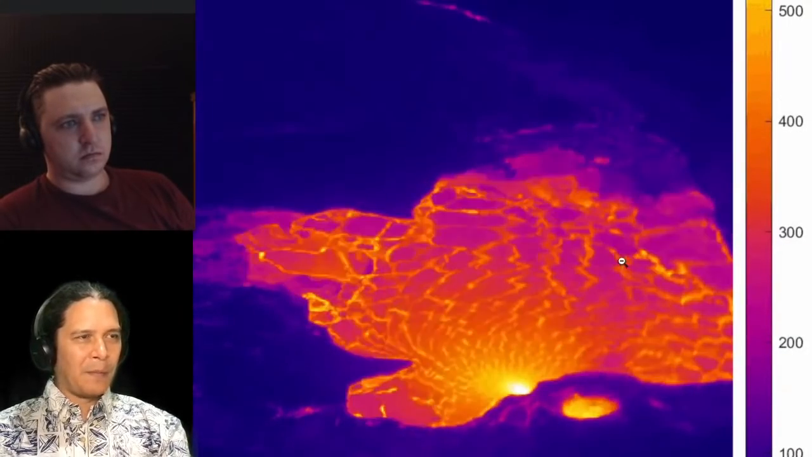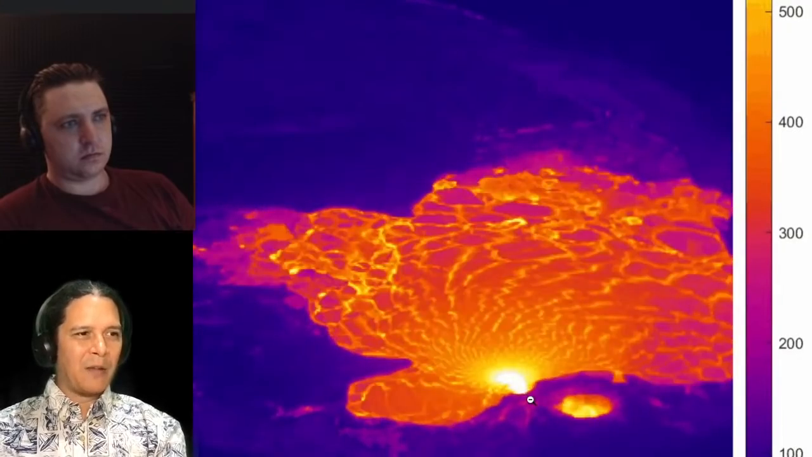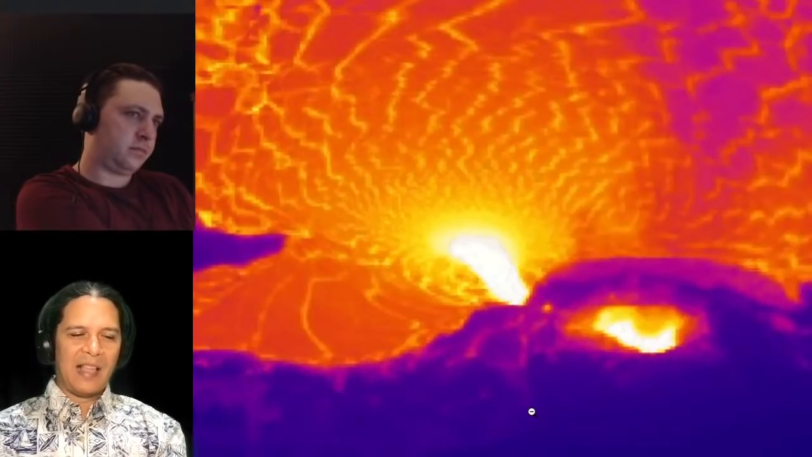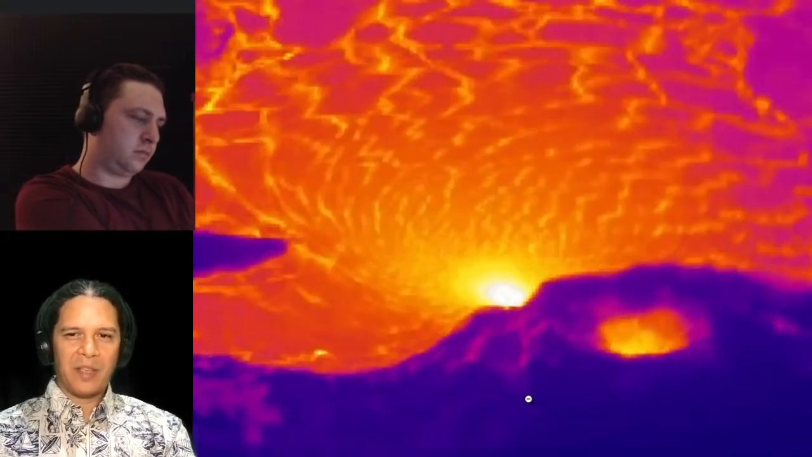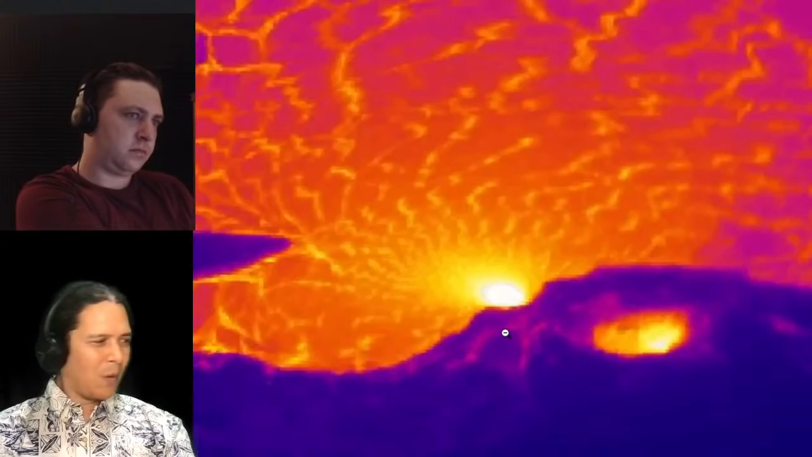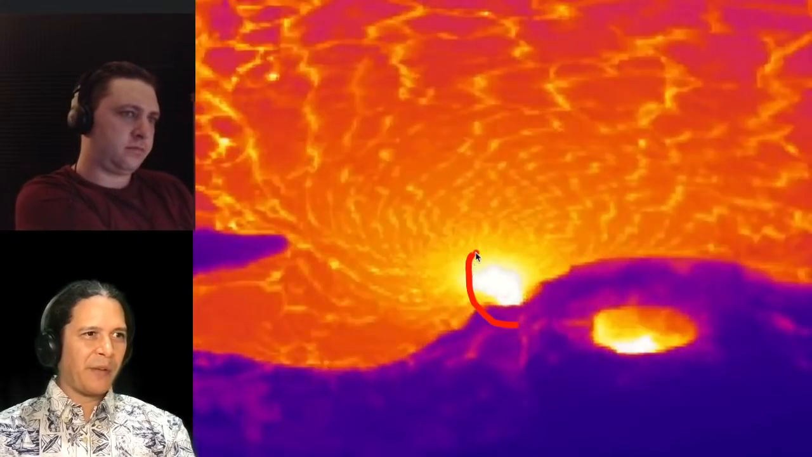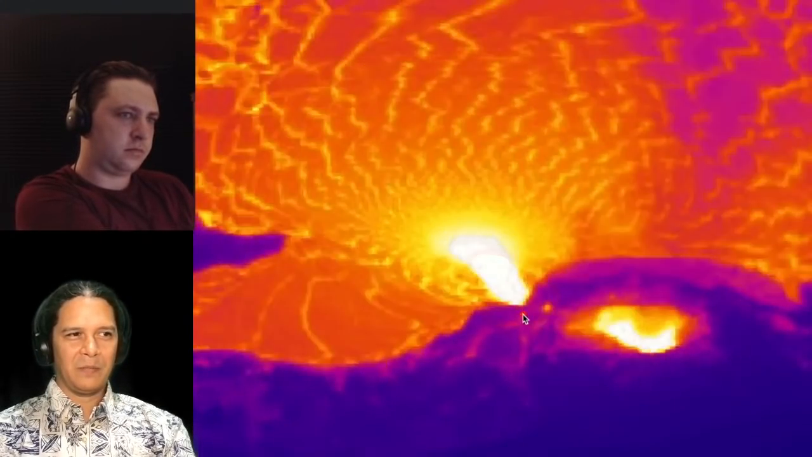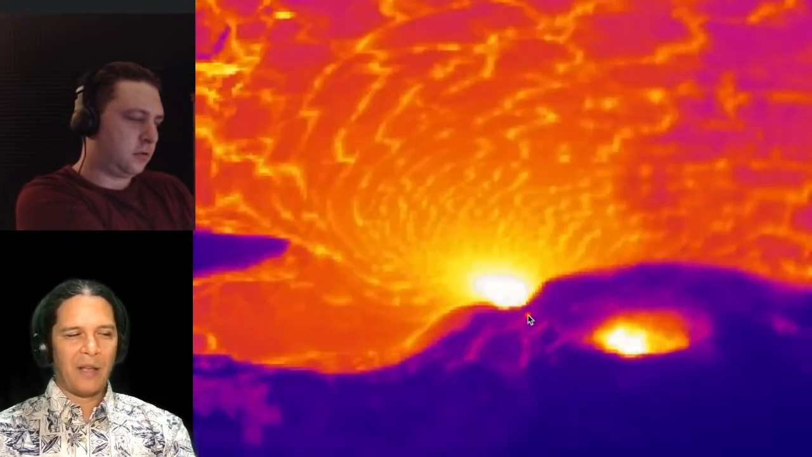All right, so just to point this out, this is the 24-hour time lapse that we showed the last update. This was before that hiccup occurred, but we pointed this out, how we could see these variations in how much lava is coming in just based on the length of this entry point off of the vent.